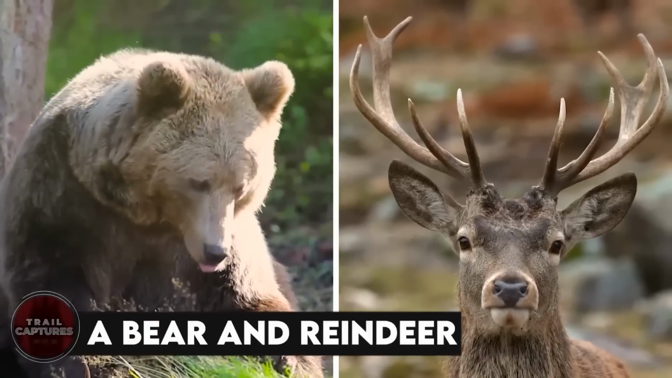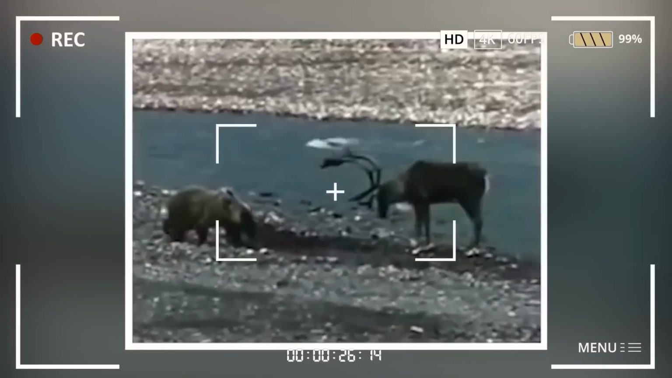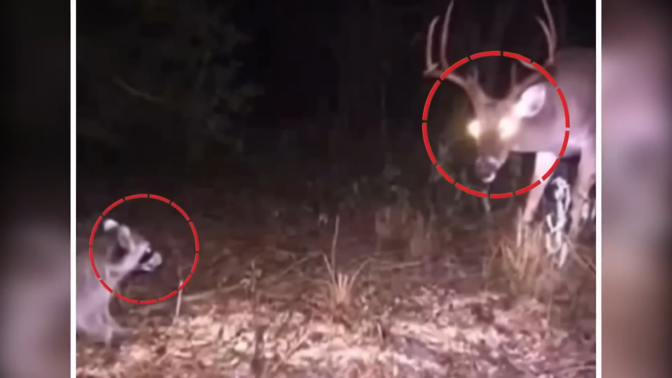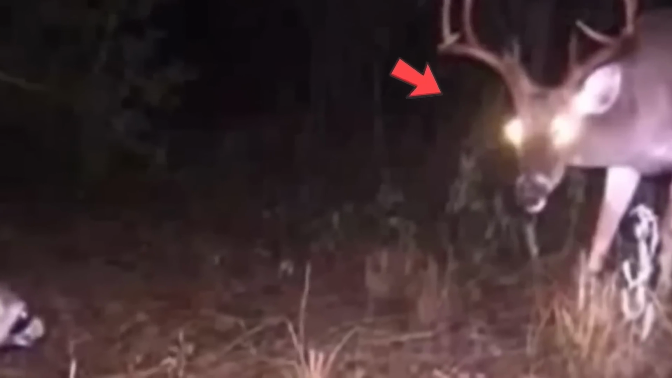A bear and reindeer. Our camera has captured an intense moment between a bear and a reindeer. Both stand face to face, entangled in confrontation. Just look at these shining eyes of deer.